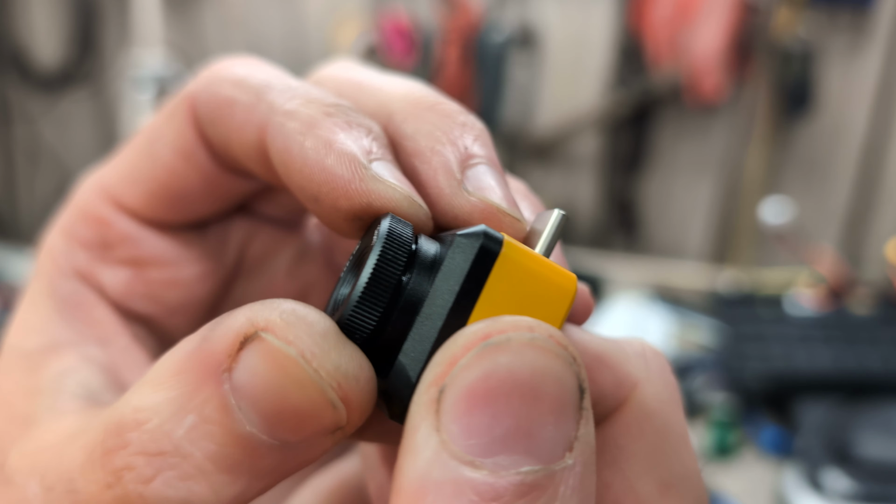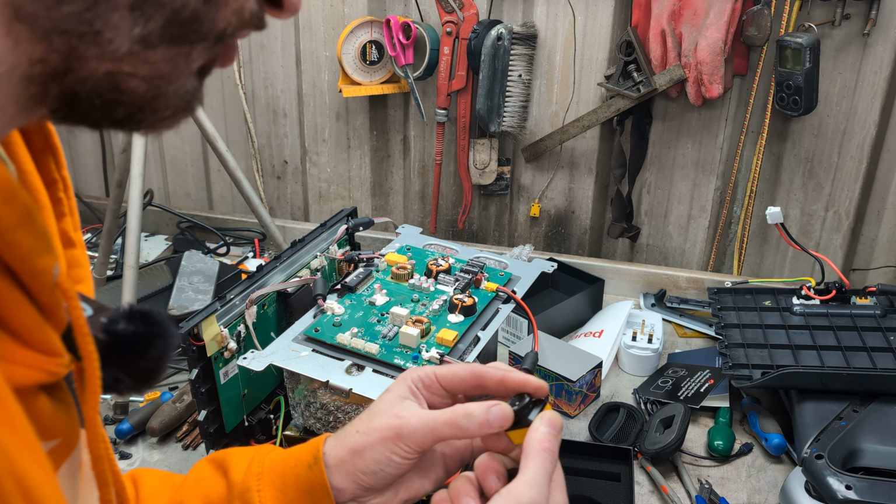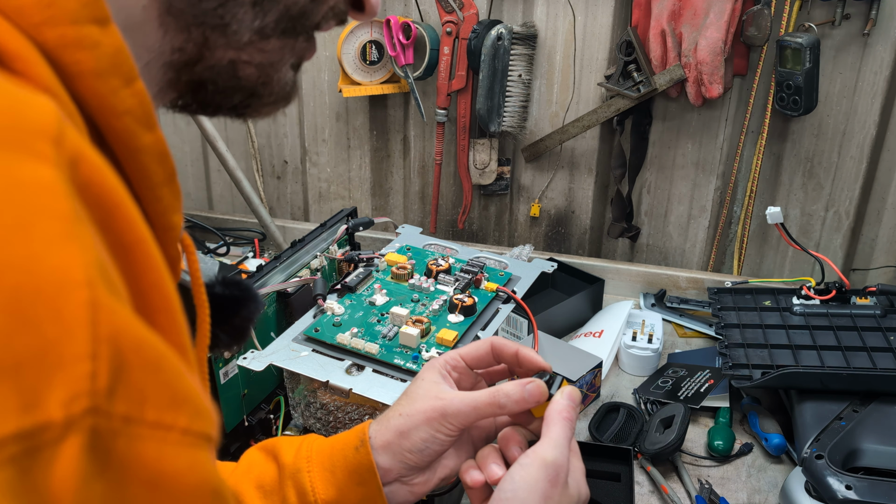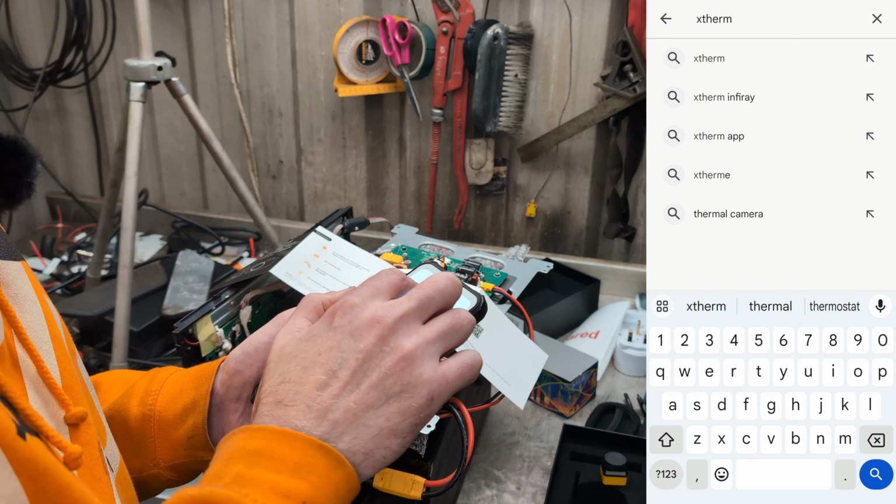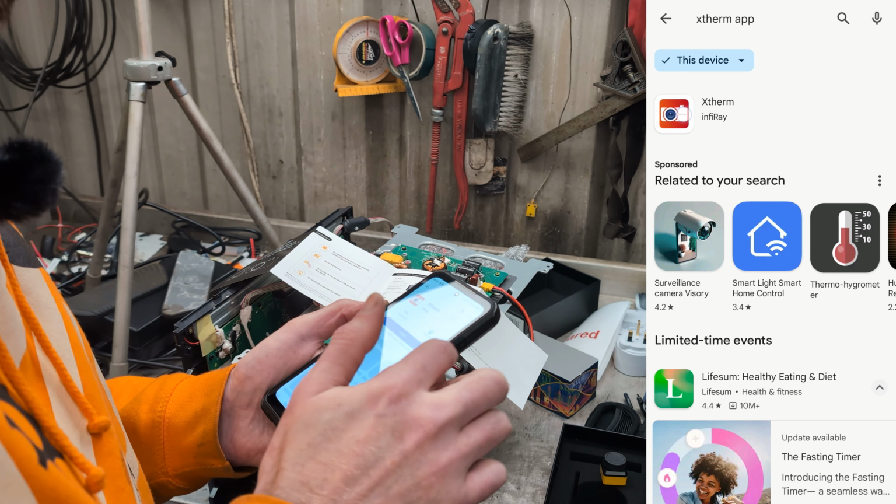So let me go and set this up on a phone, and I will bring you back once I have set it up, and I will let you see what it looks like when it's doing things. Right, on the Play Store, go and get the Xtherm app.